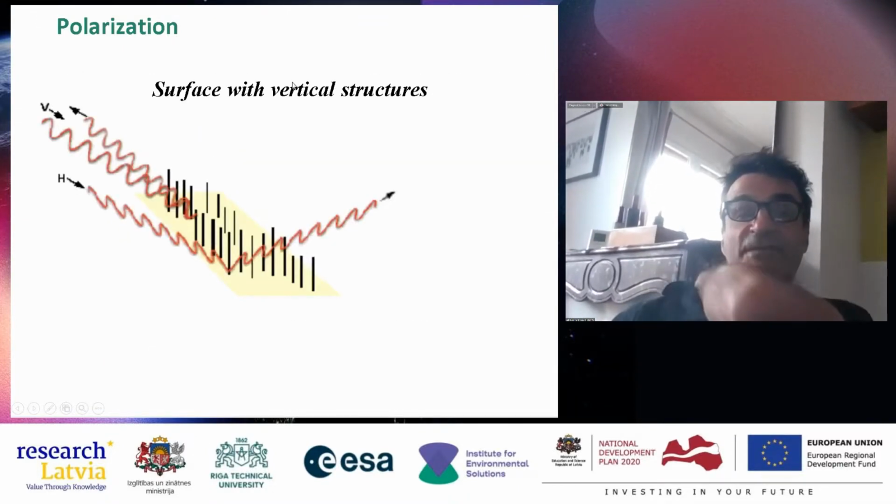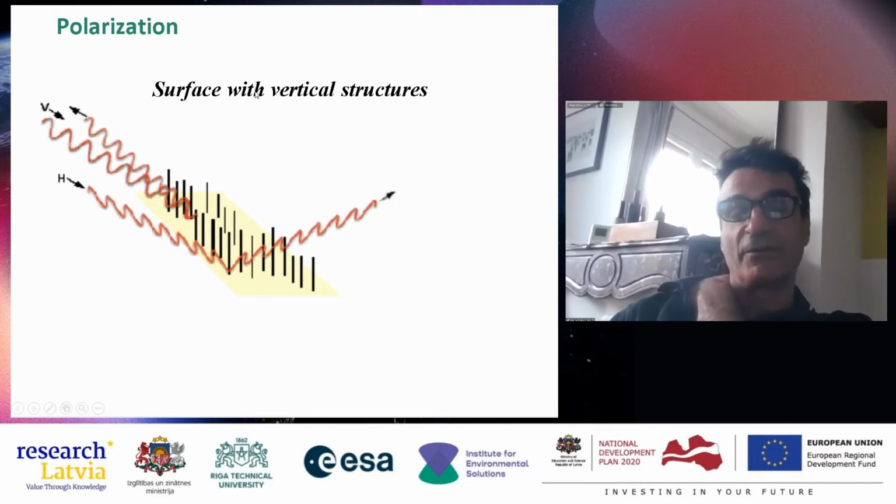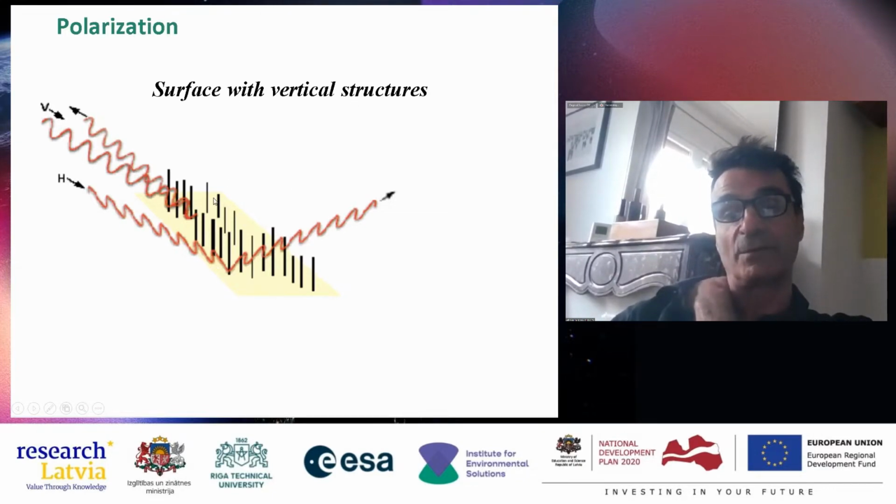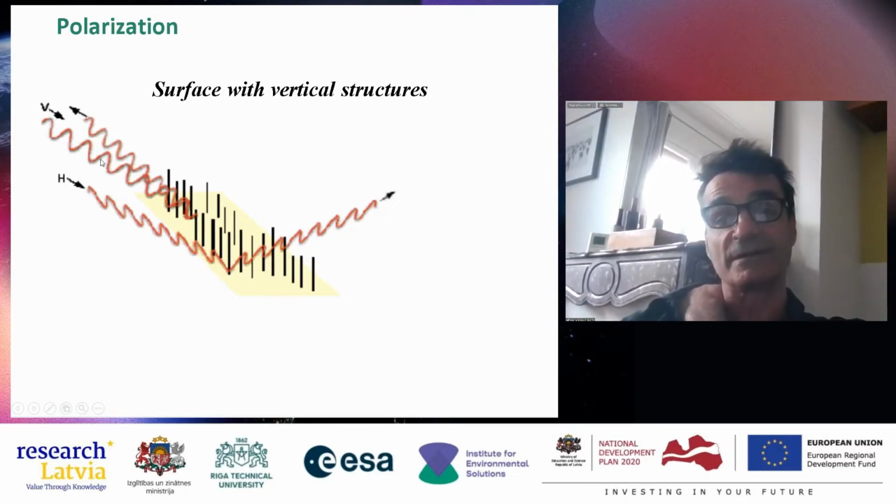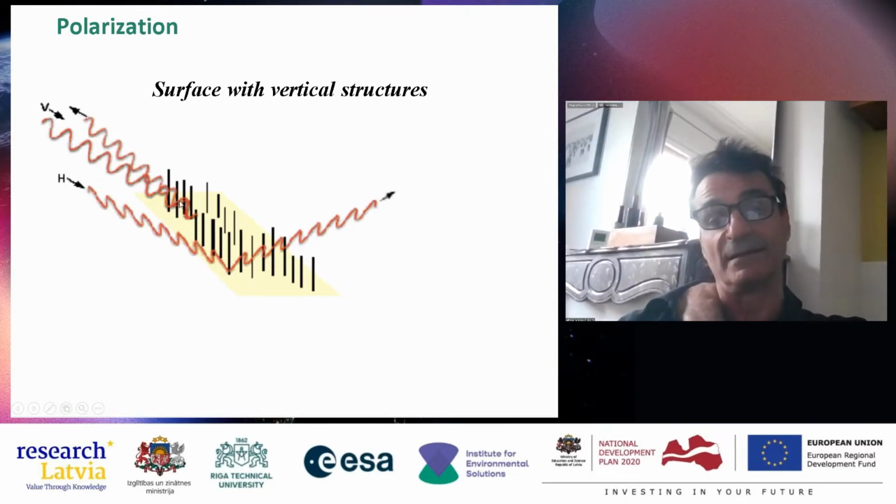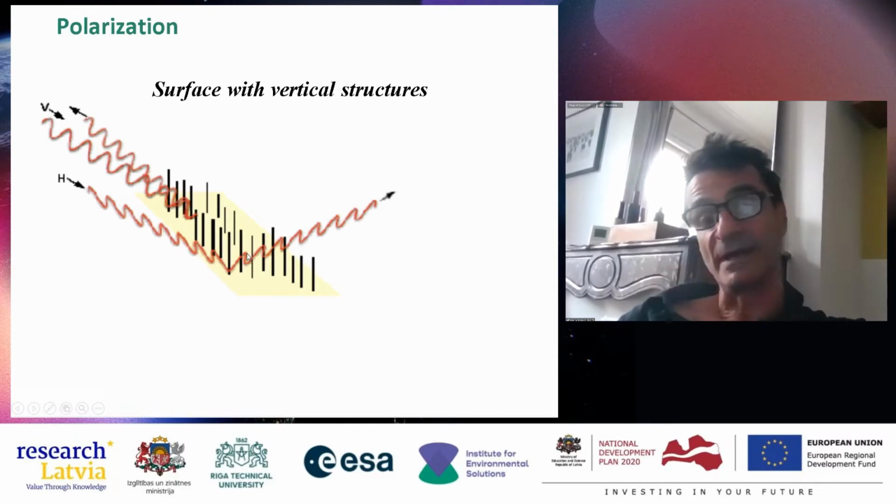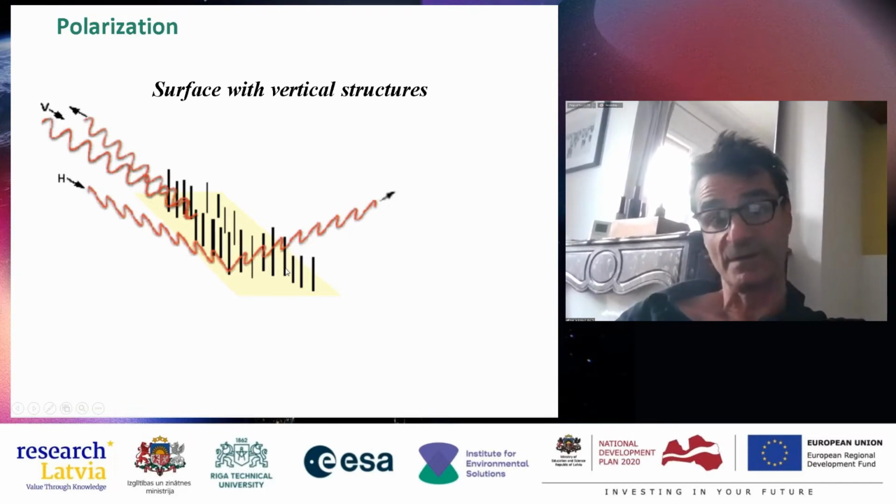The polarization is very important because when you have a surface with vertical structures, these vertical structures will interact a lot with a vertically polarized wave, while a horizontally polarized wave won't interact a lot with vertical structures.